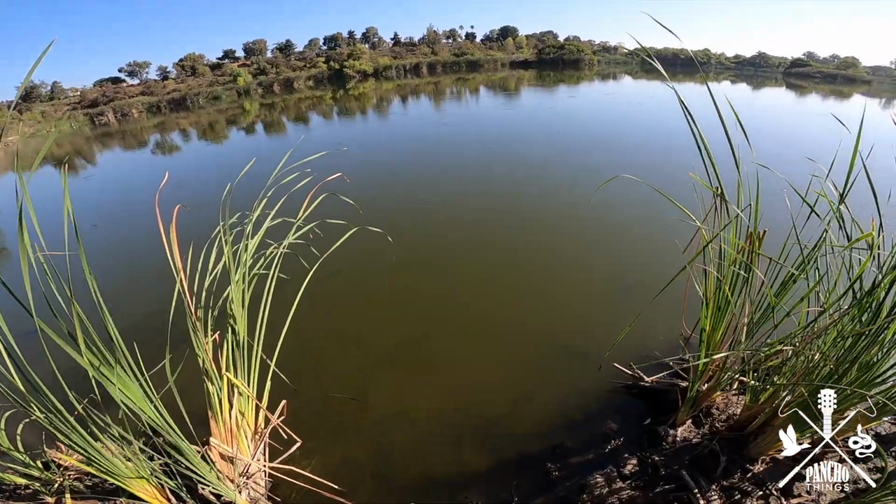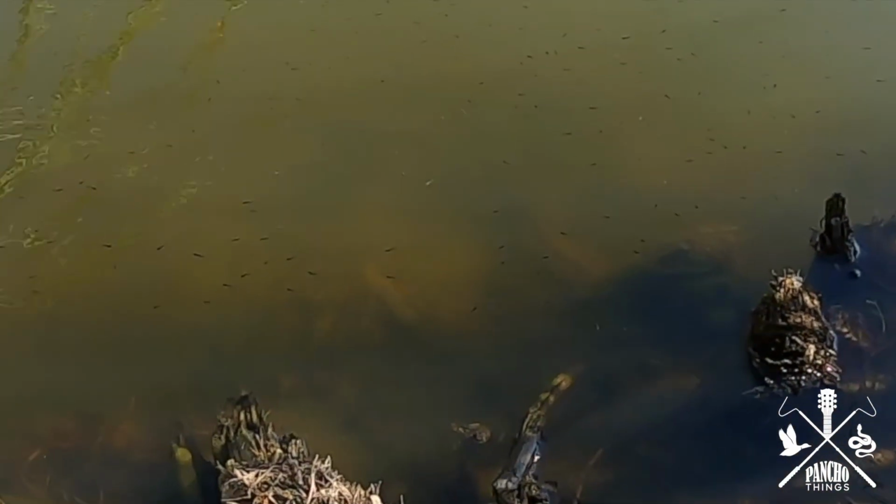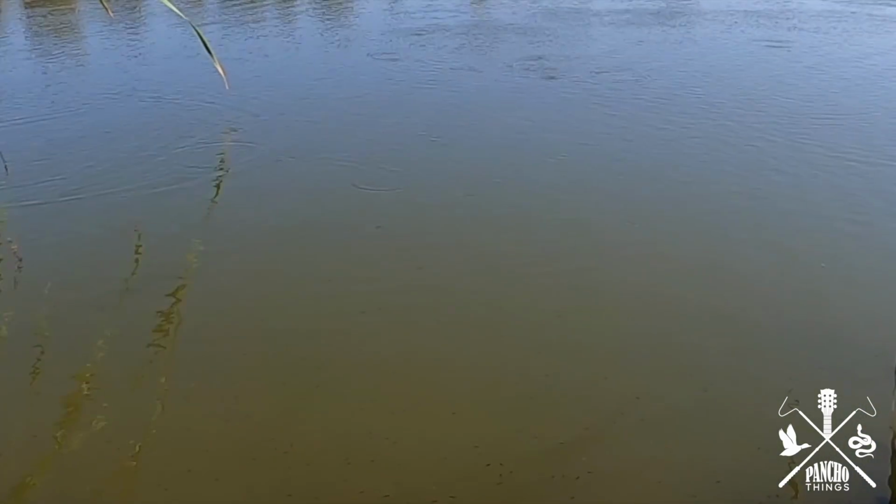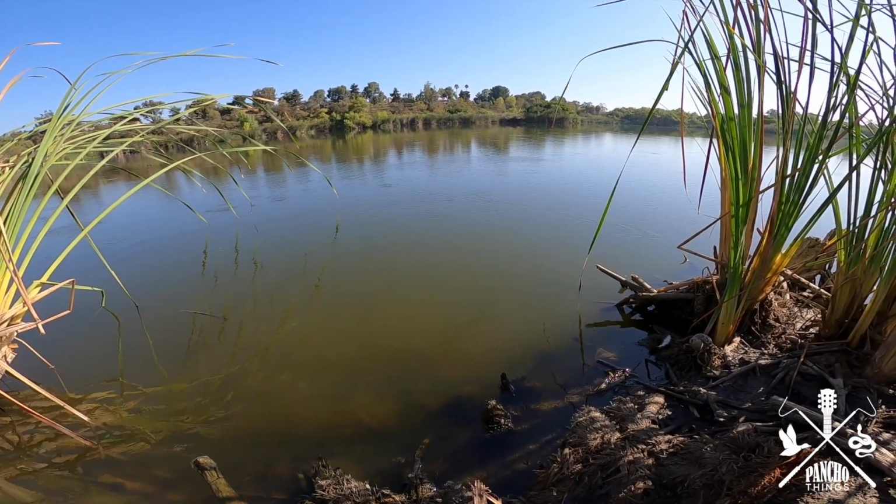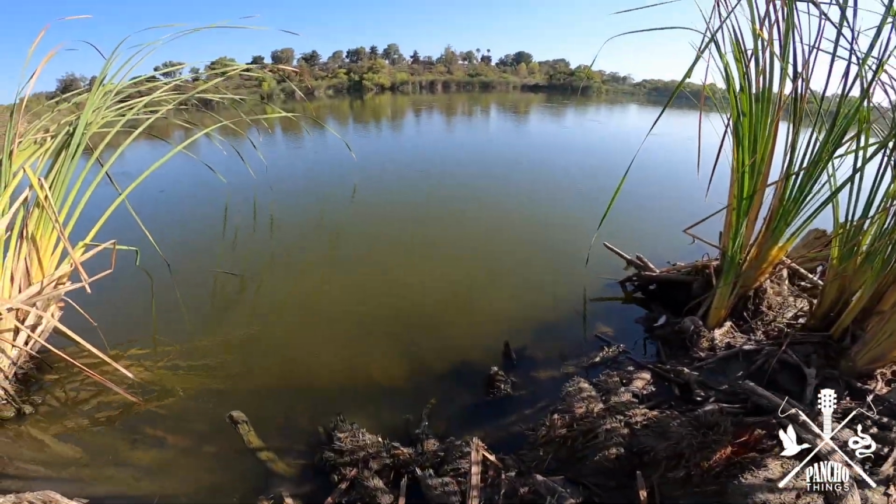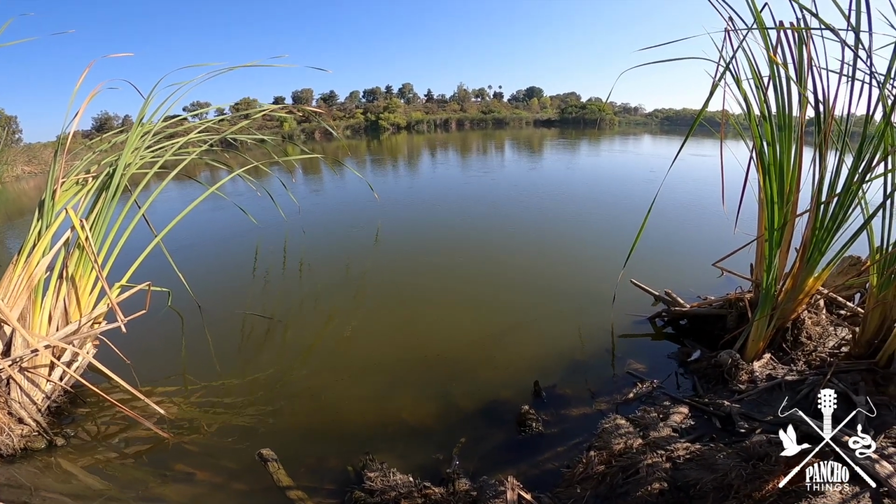All right, so I don't know if you guys can see. There are literally millions of these little baby fish. We talked to wildlife management last week, and in a closer lake to this one, they loaded these places with what they call mosquito fish.